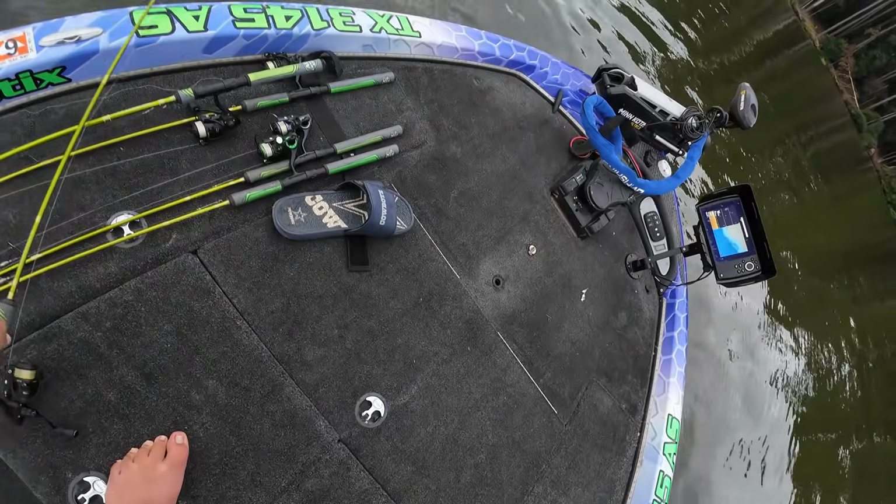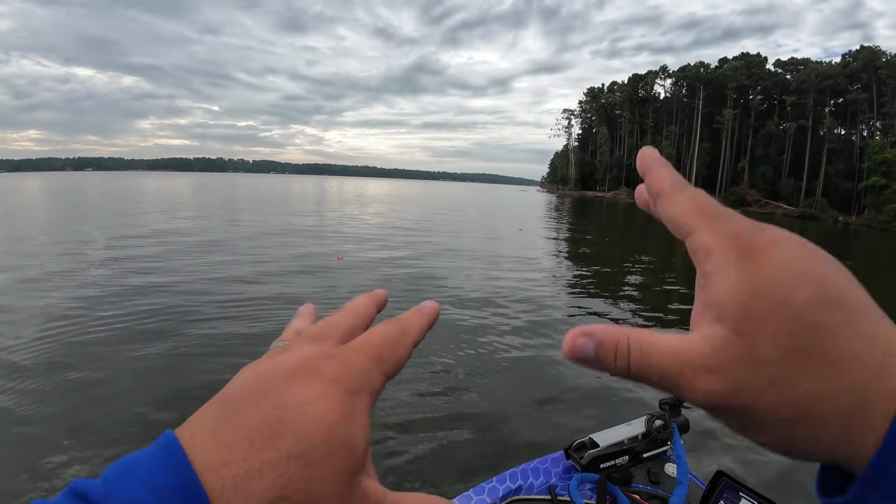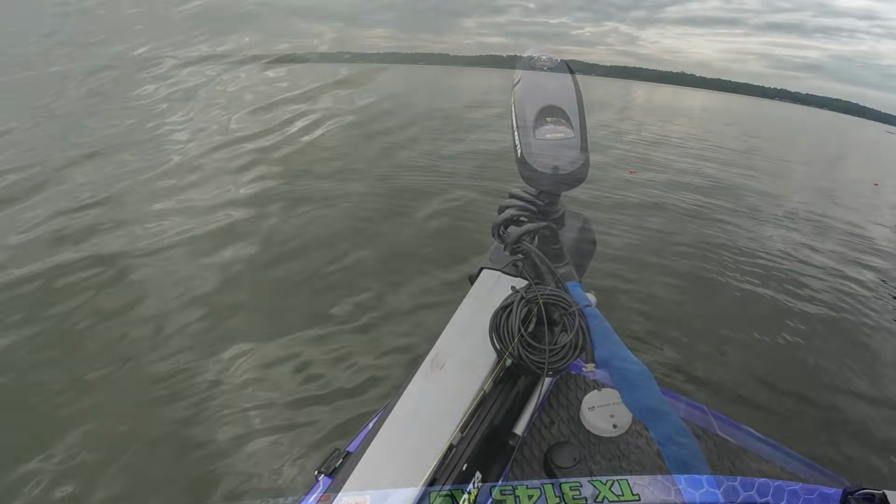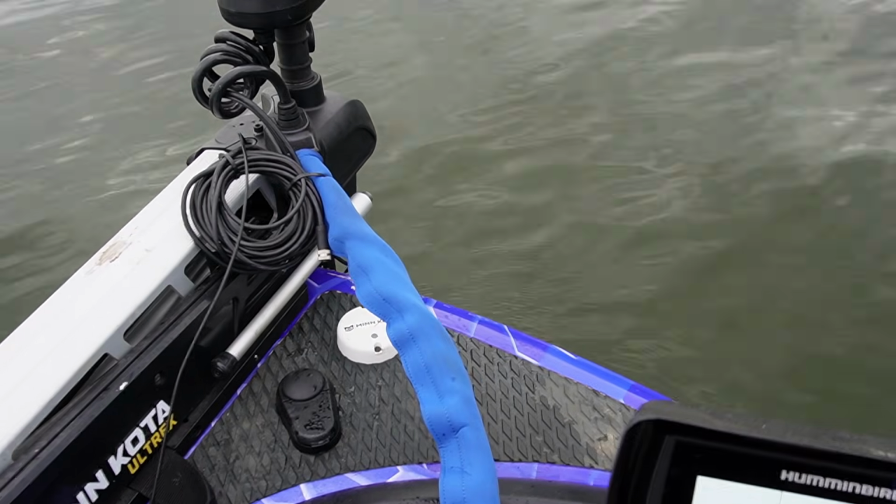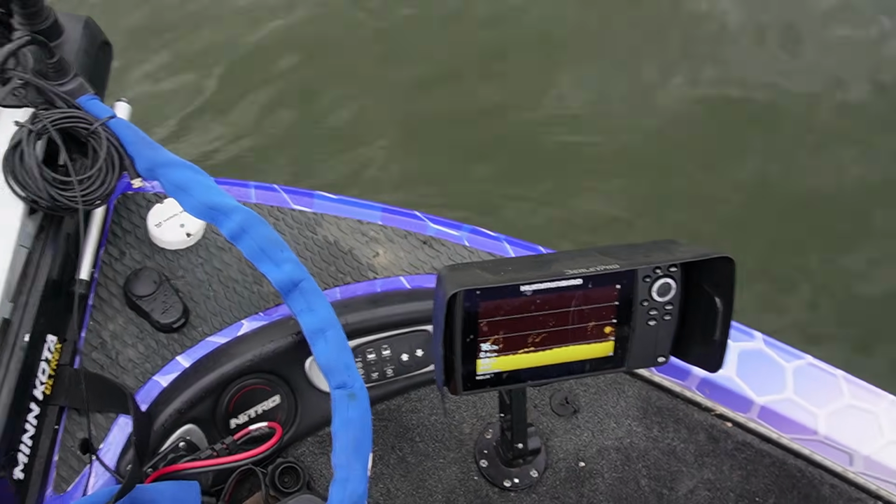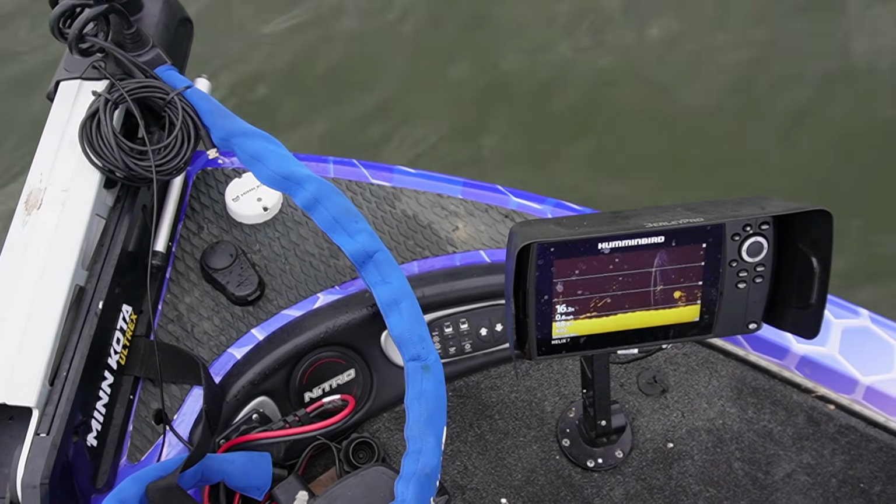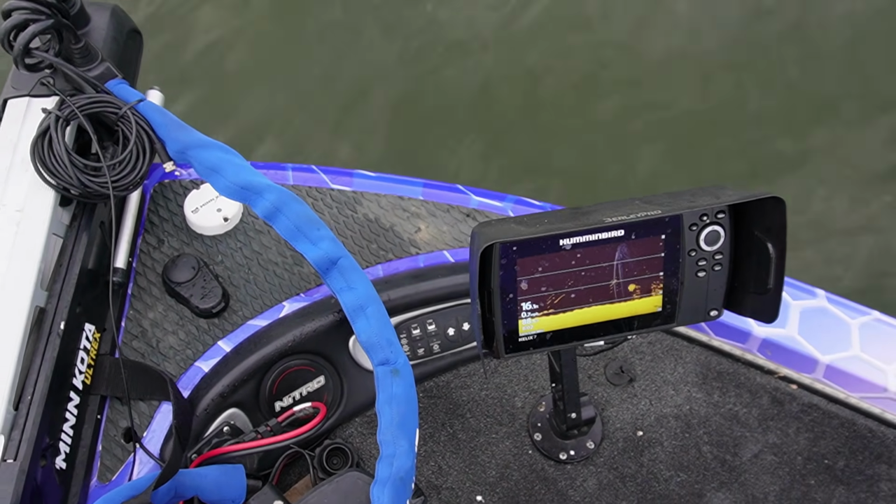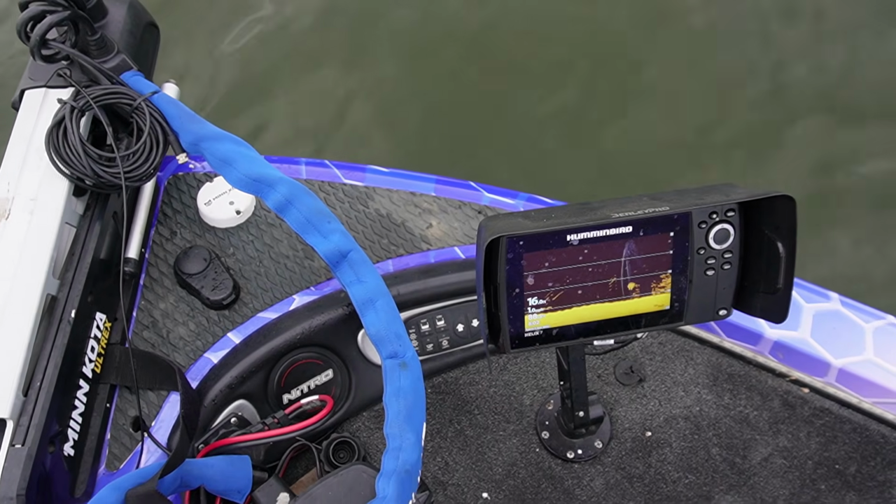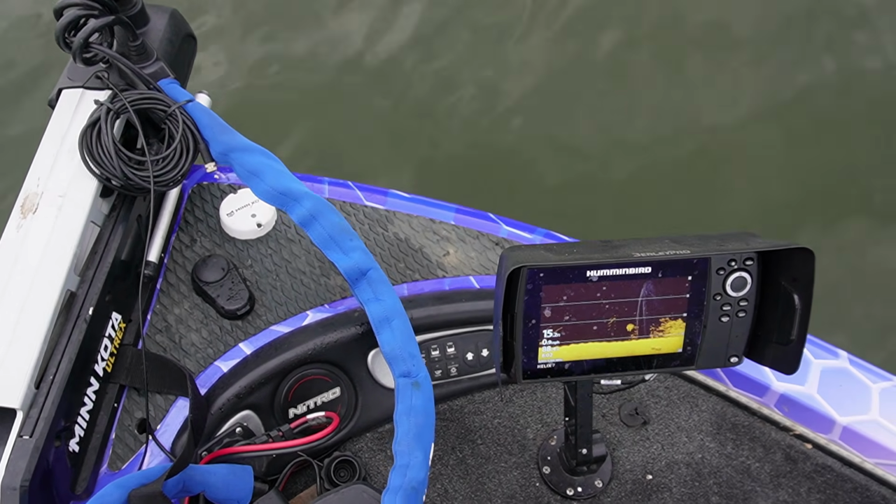And then there's another pile right to the right. It looked like it had a couple of fish on it. I want to see if they're active as well. We're just going to see what she looks like. I'm going to go to straight down scan on the hummingbird here. There it is, guys, right there. Look at that. I'm gonna get a little bit further back on it.